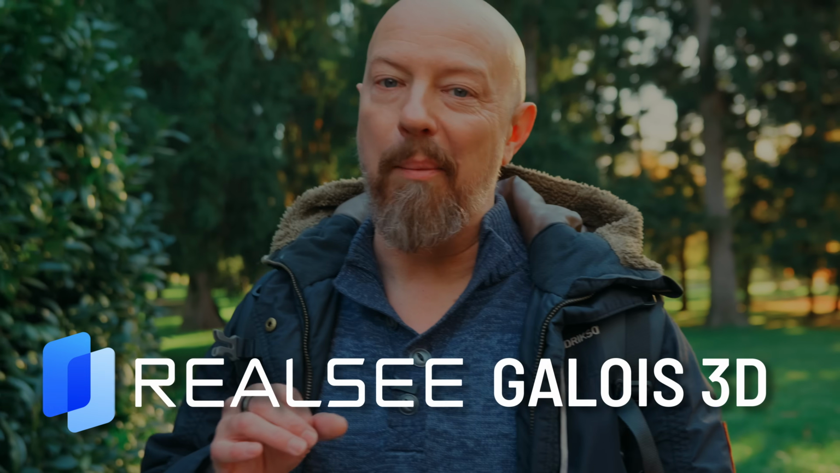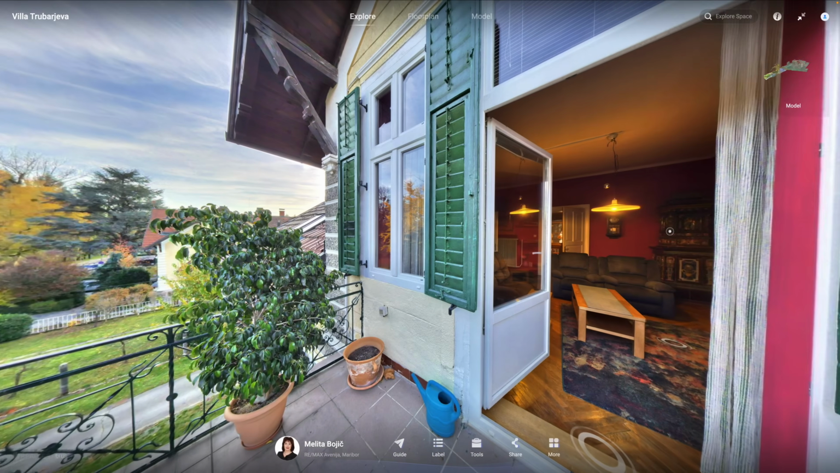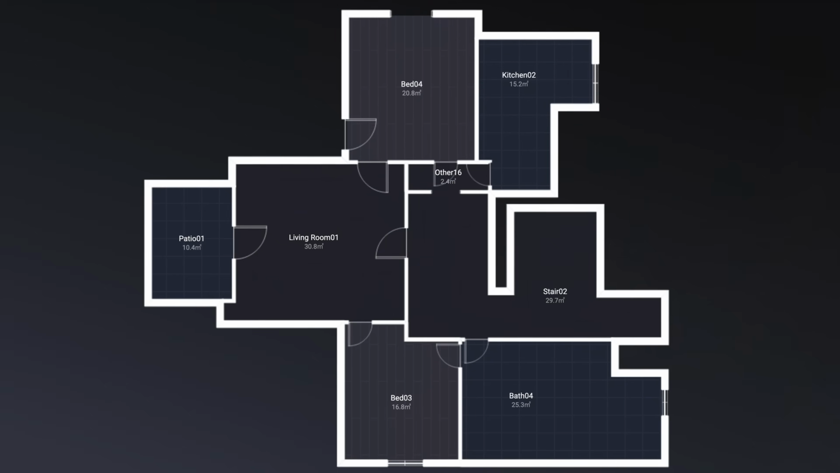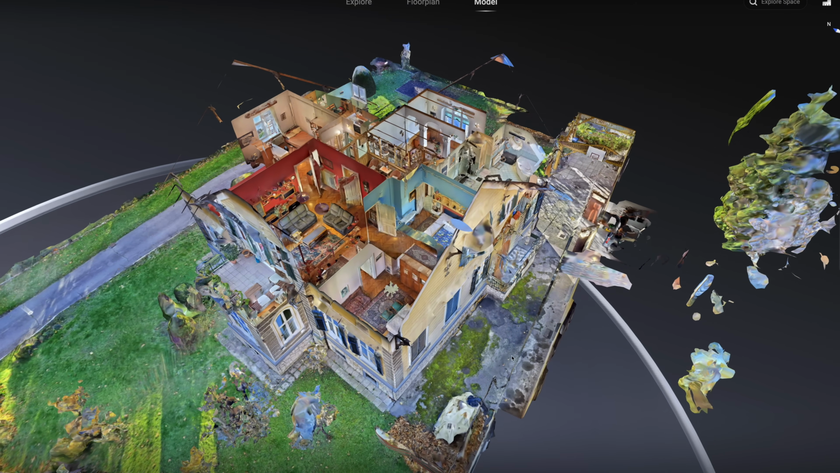I'll explain more about the hardware and the tech and give you all the details throughout this video. But in essence, the Realsee Galois 3D LiDAR camera creates 16K resolution, 360-degree panorama tours without having to manually create hotspots, creates floor plans mostly automatically, and generates a 3D point cloud that can be used for a dollhouse tour, CAD downloads, and a lot more. You can shoot both indoors and outdoors with it, and even incorporate drone footage. And, well, this is the house we're shooting today.